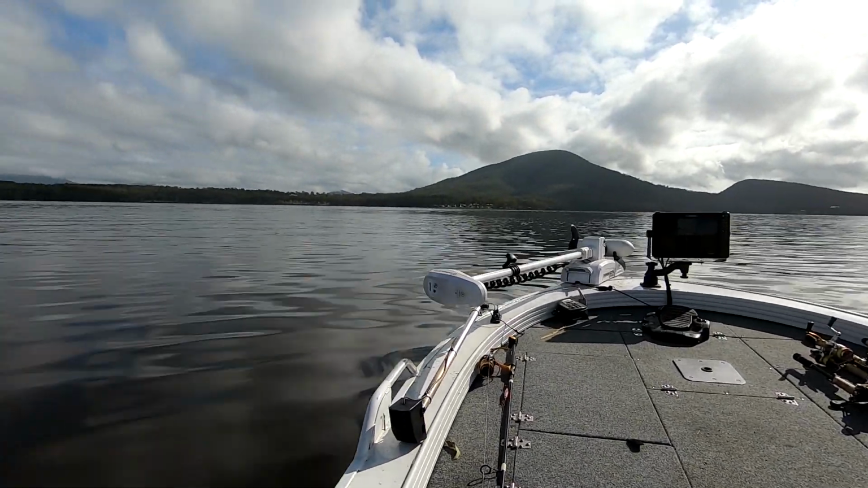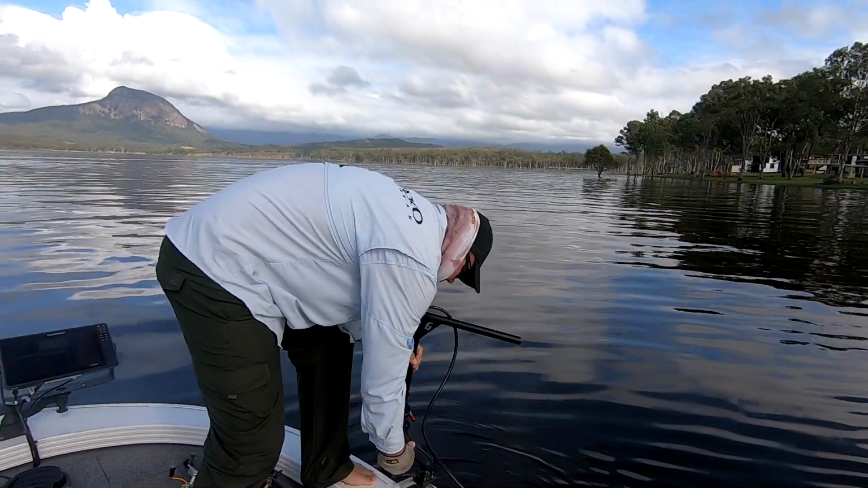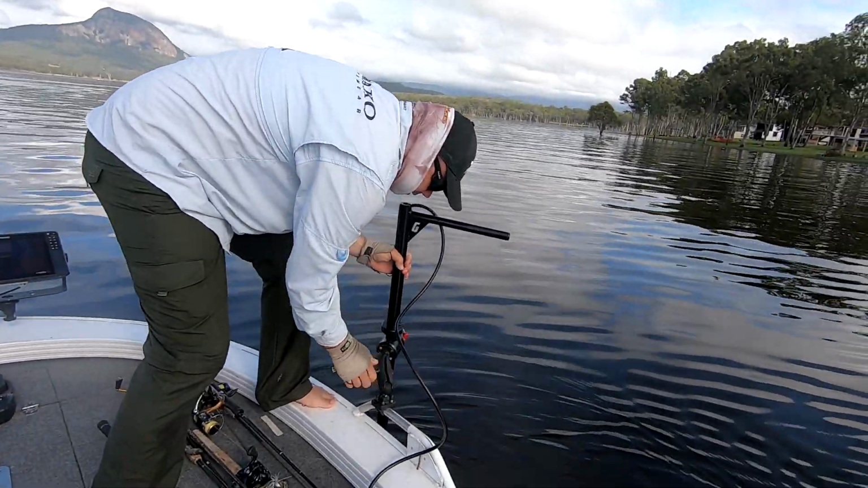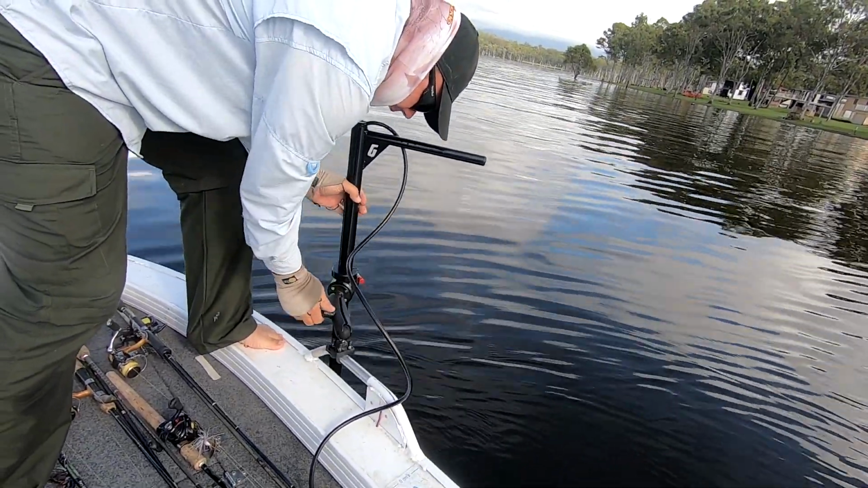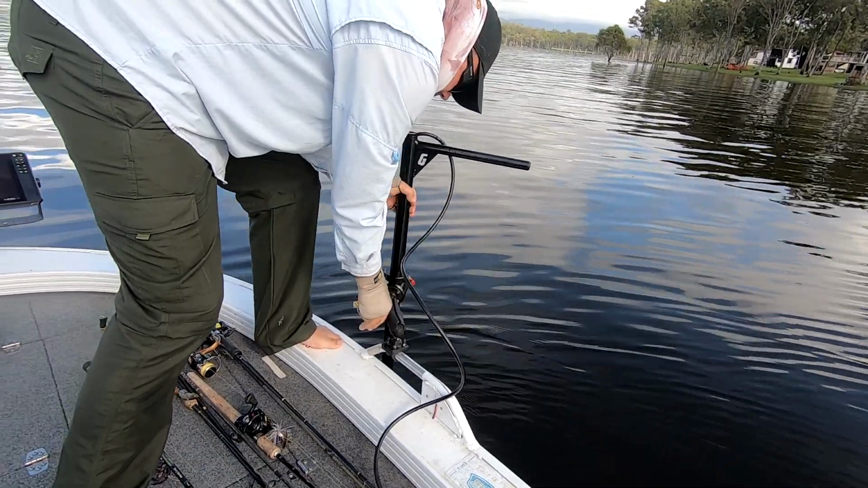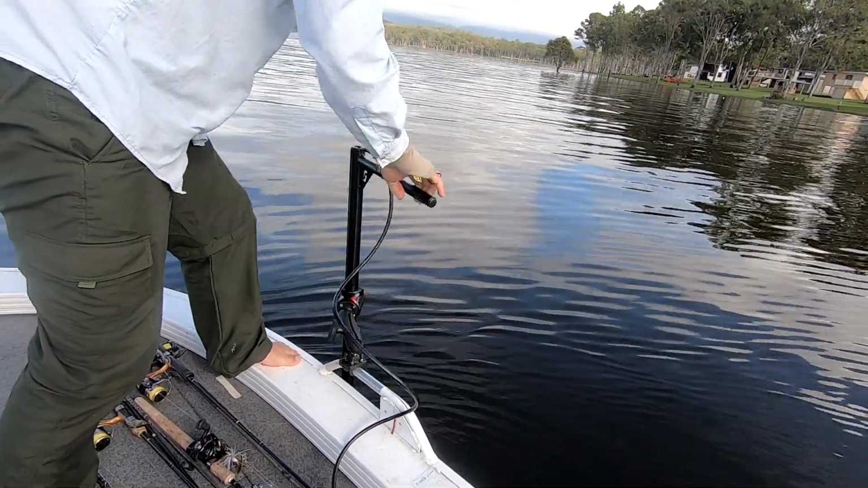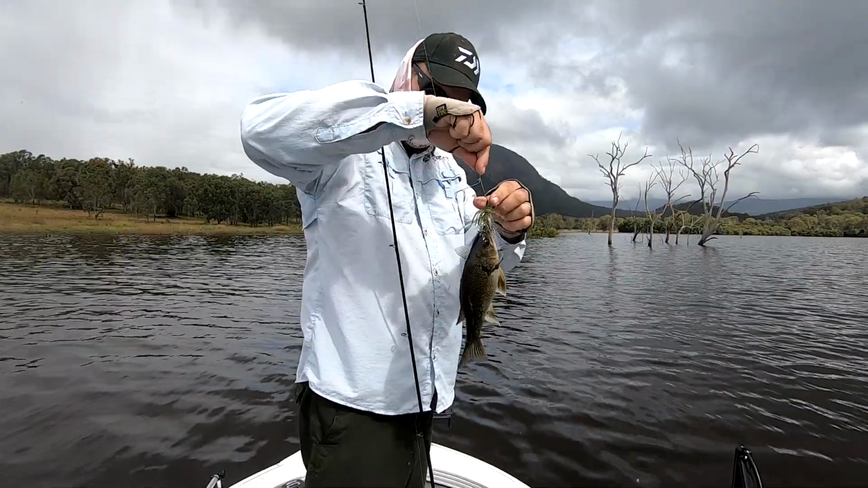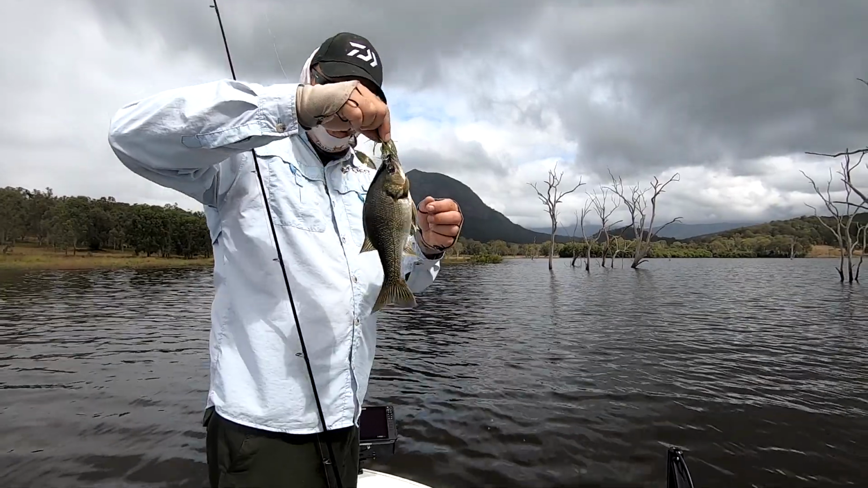Jesper, since we last fished together out at Maroon Dam, you've got a very special addition to the boat. Run us through that. Yeah, so I managed to finally get an Active Target transducer and pole. It's been a bit of a long time coming. Obviously they're not cheap, so sometimes it takes a bit to get them.